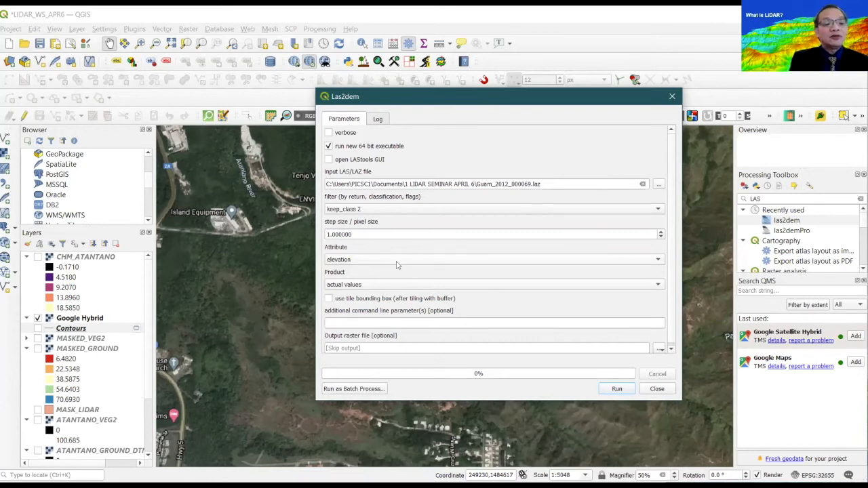So I don't change much of the default information here. Its attribute is elevation, actual values, still the default, and give it an output name.